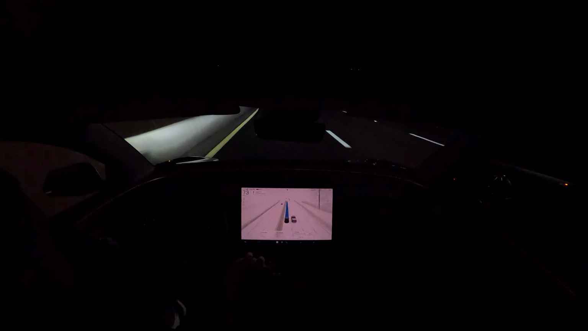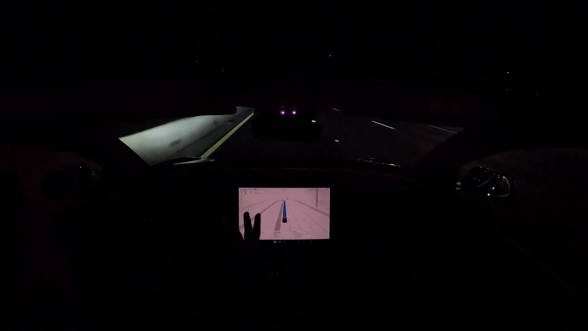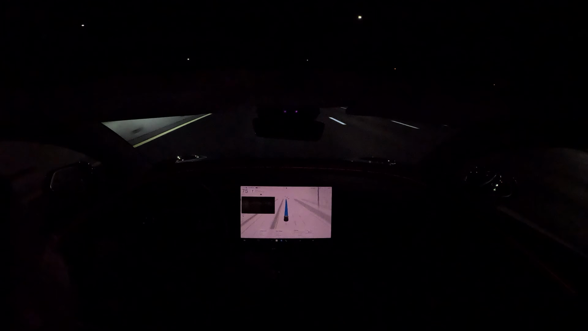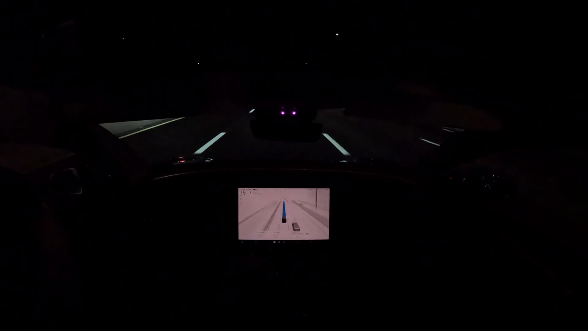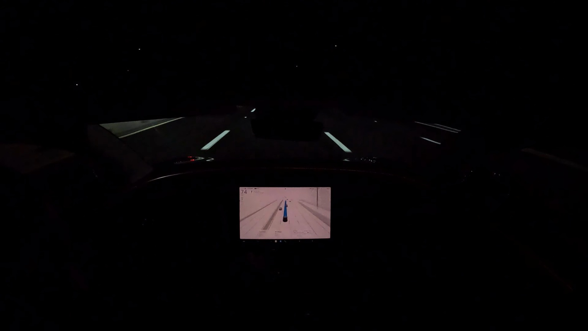Traffic behind us is not terrible. I do have somebody coming up on me, so it'll be curious to see if the Tesla gets out of the way of cars that are fast approaching on the road. It does. It gets right back over to get out of the way of the traffic coming up behind me. That's fantastic. Fast on the right, fast on the left. Let them go. Have a good day.